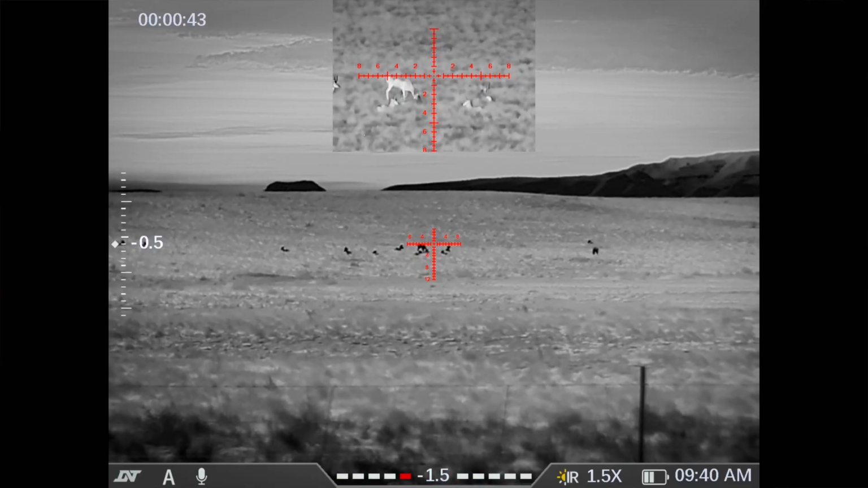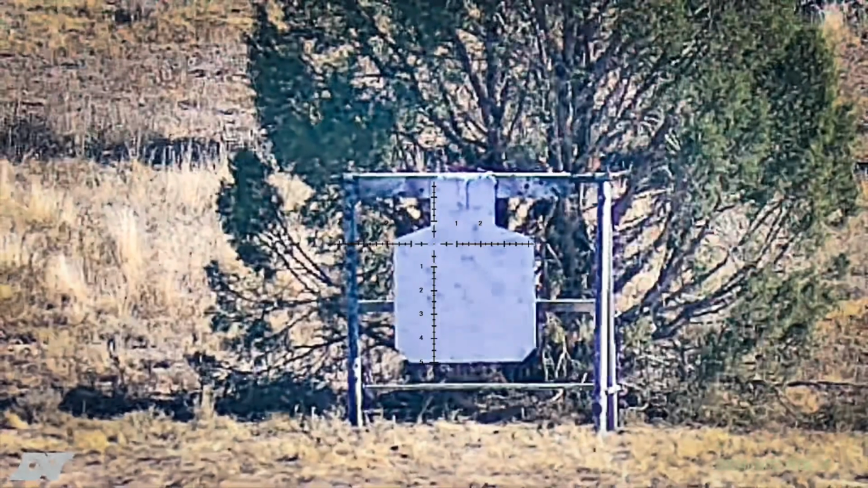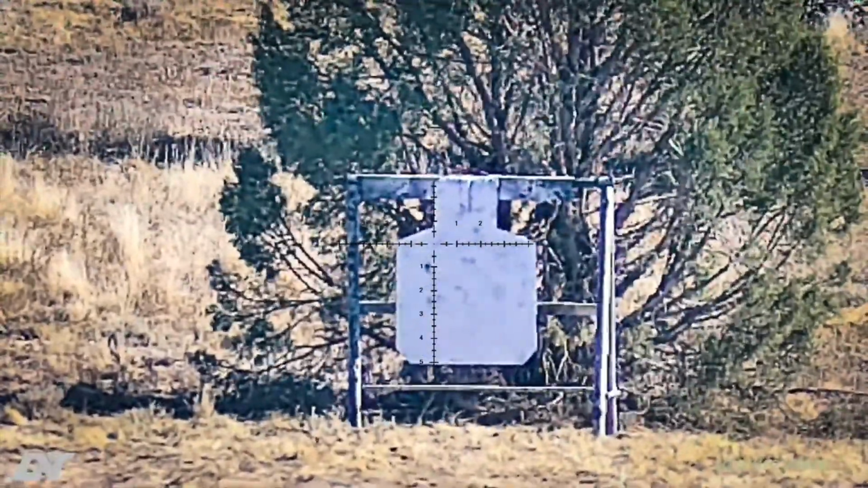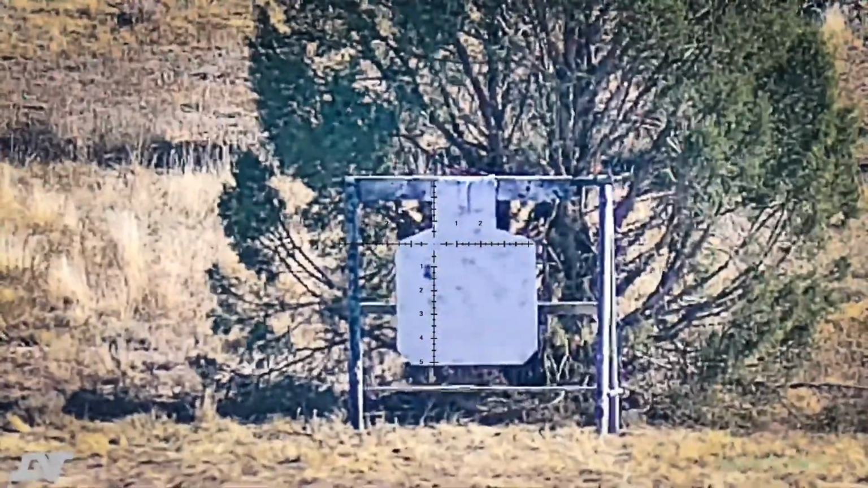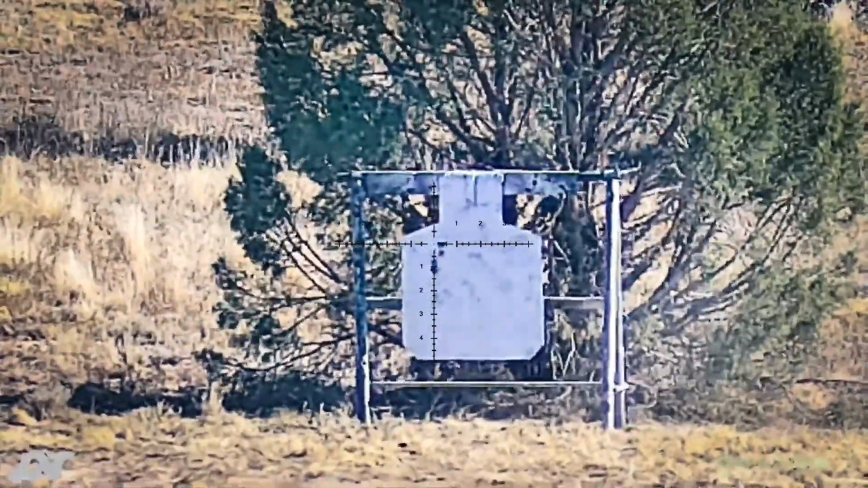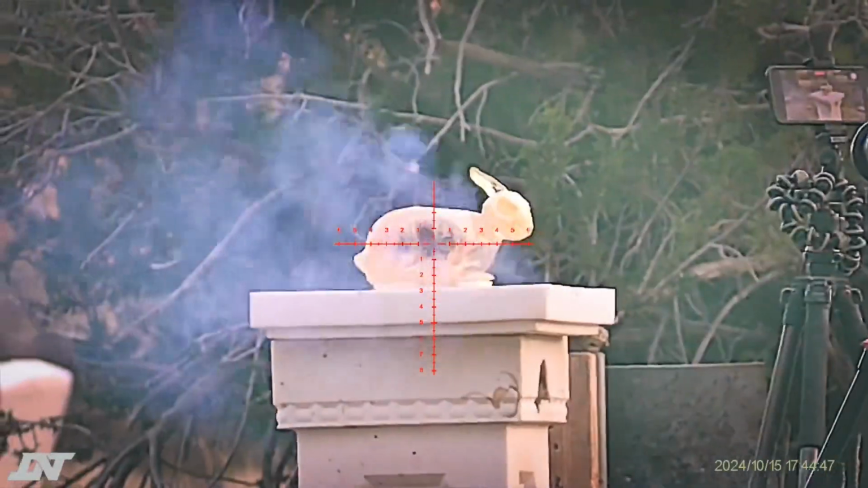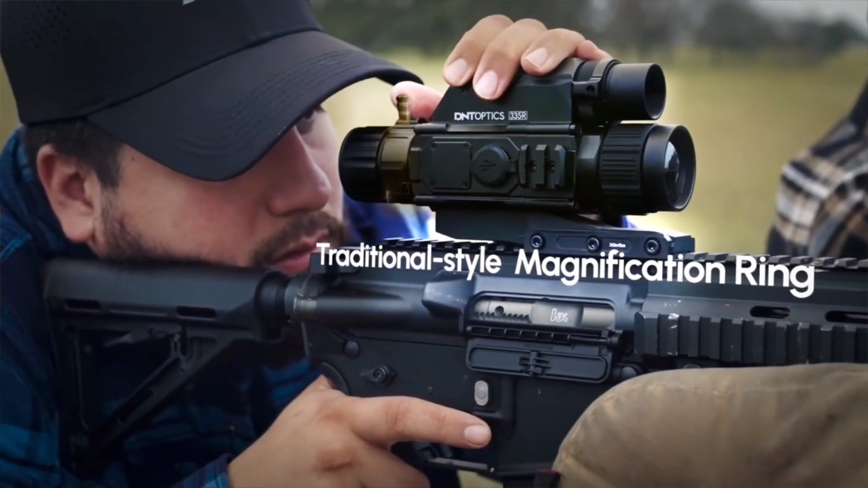Then, of course, another huge advantage, at least in my opinion, to the DNT optics is that when you're recording, you actually get audio. I've tested, again, several high-end scopes that have no audio when you're recording. For me, that's kind of a big loss because I'm trying to produce these videos for y'all. And if I don't get any audio on the shots, then I'm stuck trying to find audio to put in later on and make it so that you're not just sitting there watching an old silent movie, right? But with the DNT optic, it records the audio right there in the scope. Just another small yet very awesome feature that the DNT has.